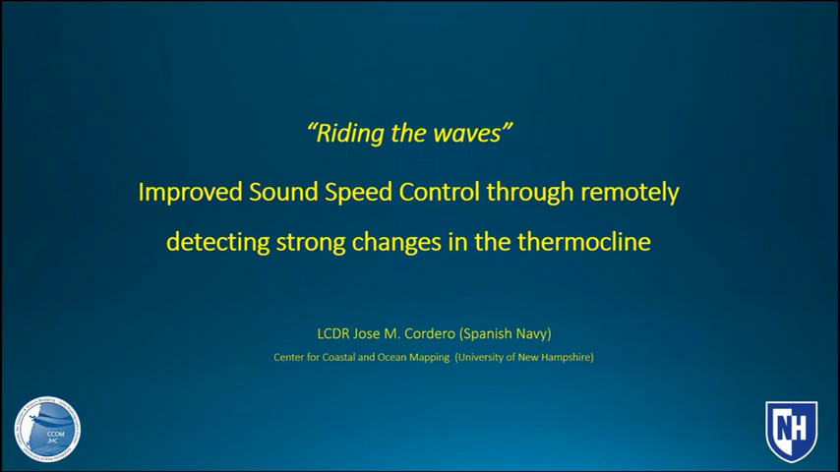Just listening to some of this, should we have a bunch of ASVs wandering around the survey area with cheap echo sounders on them, then would that help us see if those Copernicus standing waves are true? Do you want to comment on that? Well, I will give you two answers. In the first hand, never, because I want to keep my job. But on the other hand, there is a theory that would be quite useful.